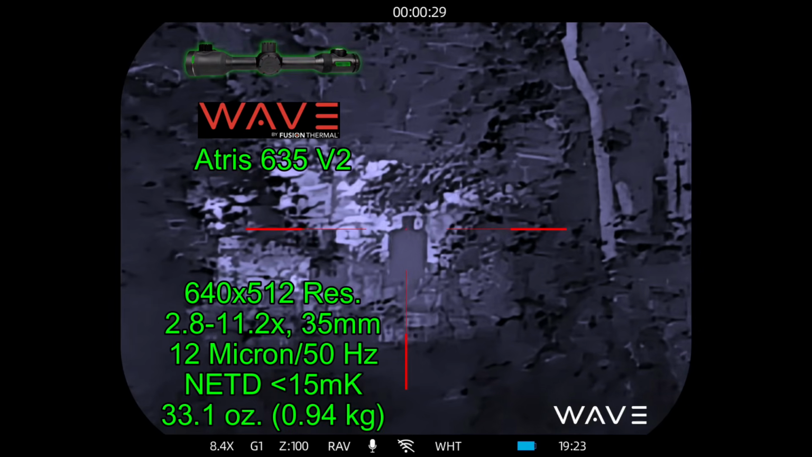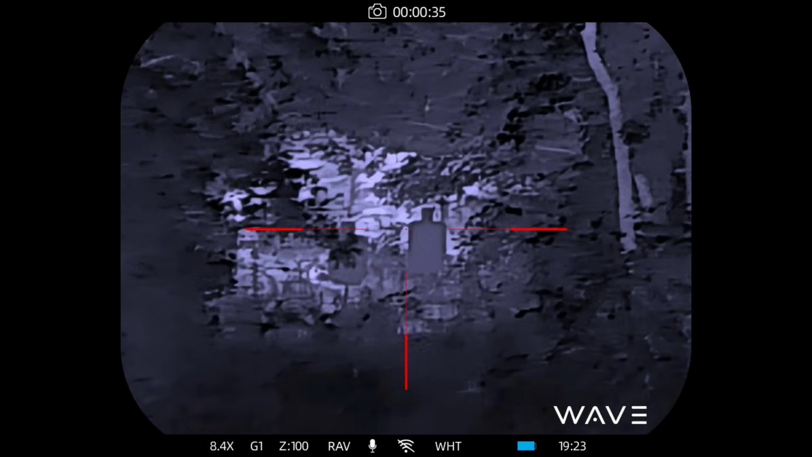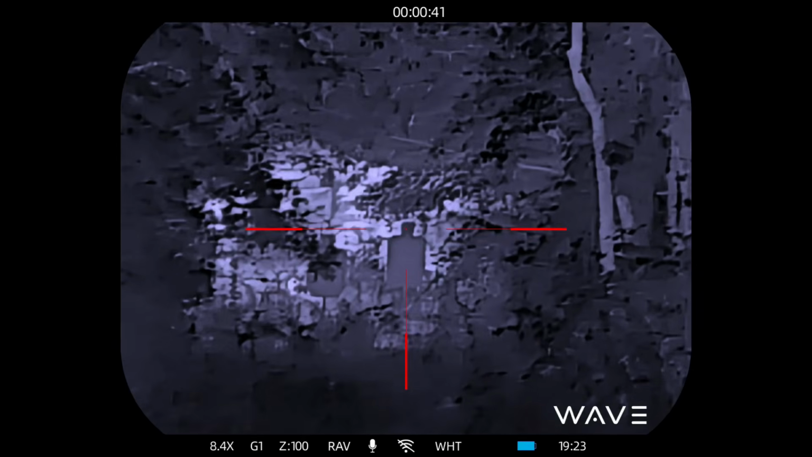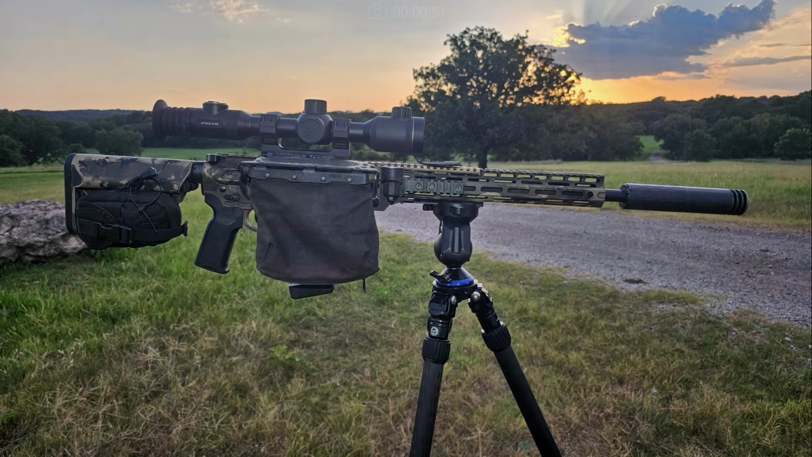And I will be sighting in using a Wave Atris 635 V2. It's a 640 resolution thermal weapon sight. Alright, here we go. The zero turned out good. 2740 is the velocity, and we'll go check the zero. And the average velocity was 2,747 feet per second.